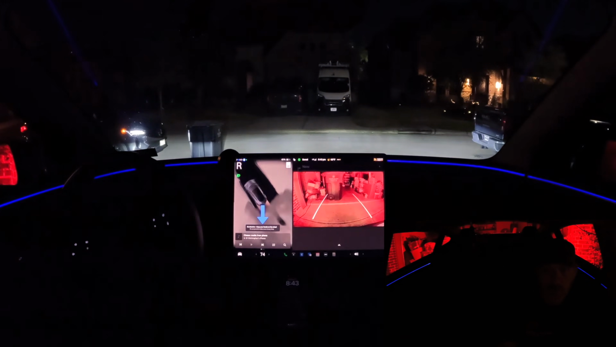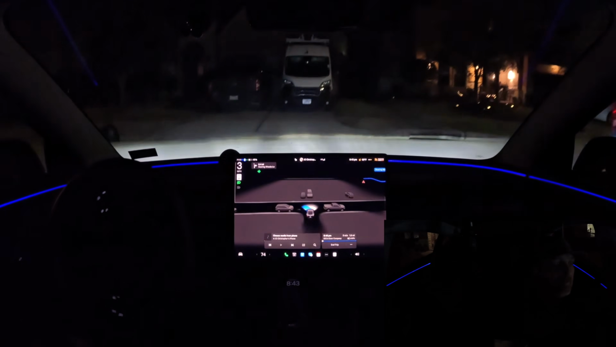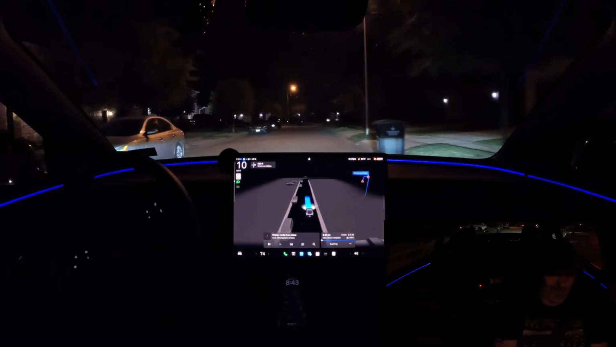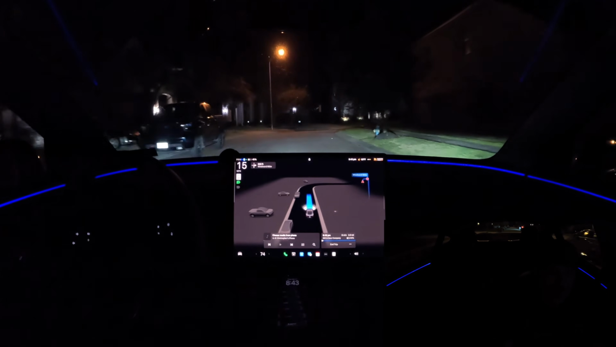Push the little blue button, puts on the rear camera first, and then adjust. See, go. Wave at my sister-in-law. She did not see me because she was on her phone. That's okay. Nothing wrong with that.